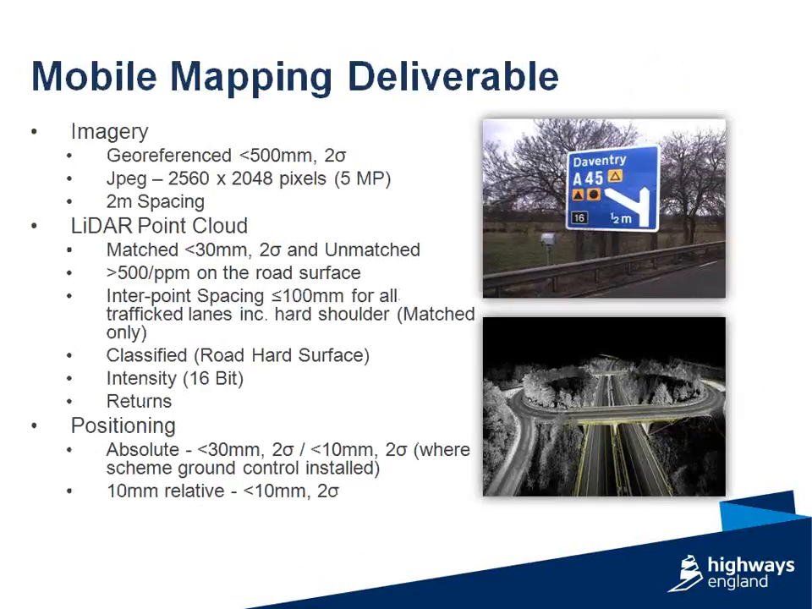So to take you through the highlights of the mobile mapping deliverable, as Highways England procures its mobile mapping surveys, as we stand today, there's a national data collection contract in place, which splits into two areas, a northern and a southern region. Each of those areas are around about 7,000 carriageway kilometres apiece. These surveys are going to be carried out over a 2-year period under the initial framework. So there's going to be a complete collection of mobile mapping in 2015 and 2016.